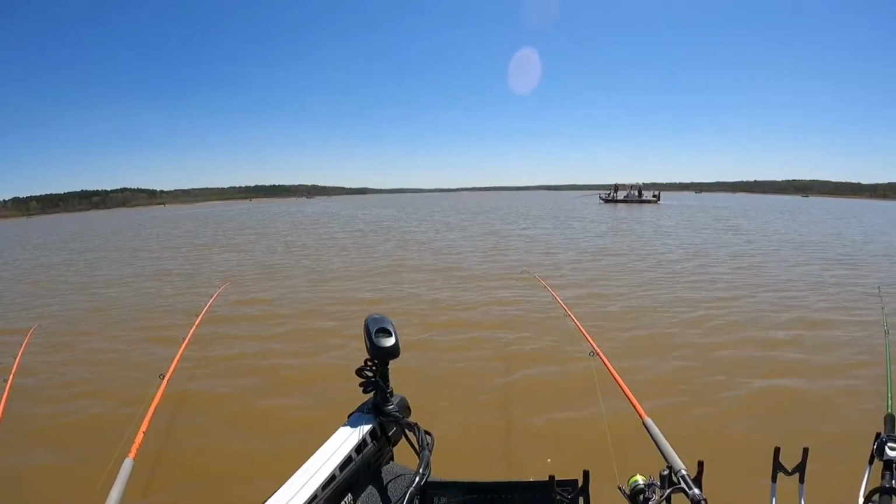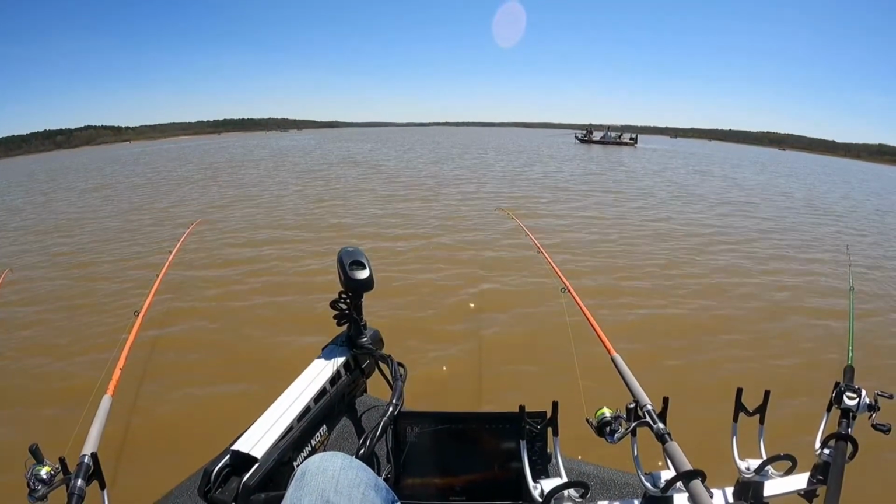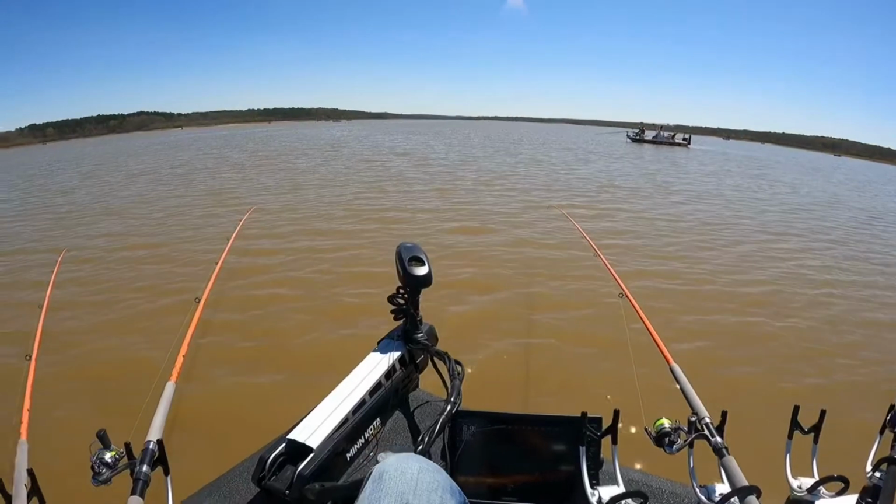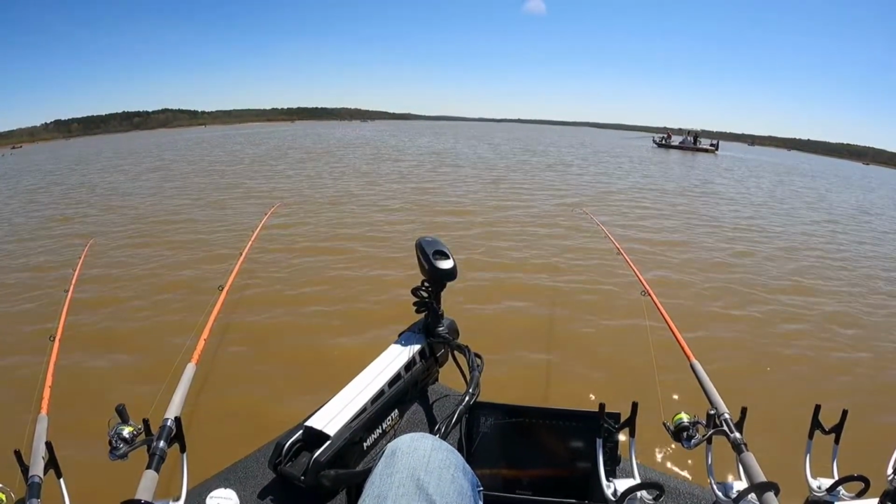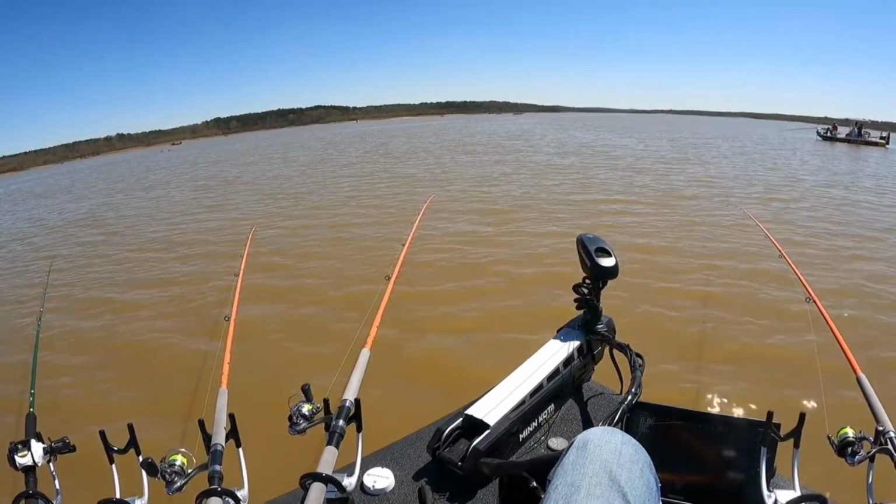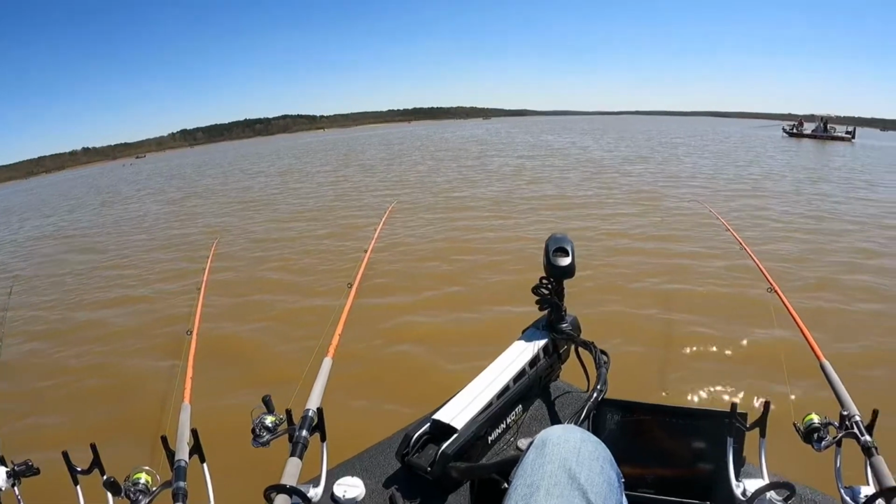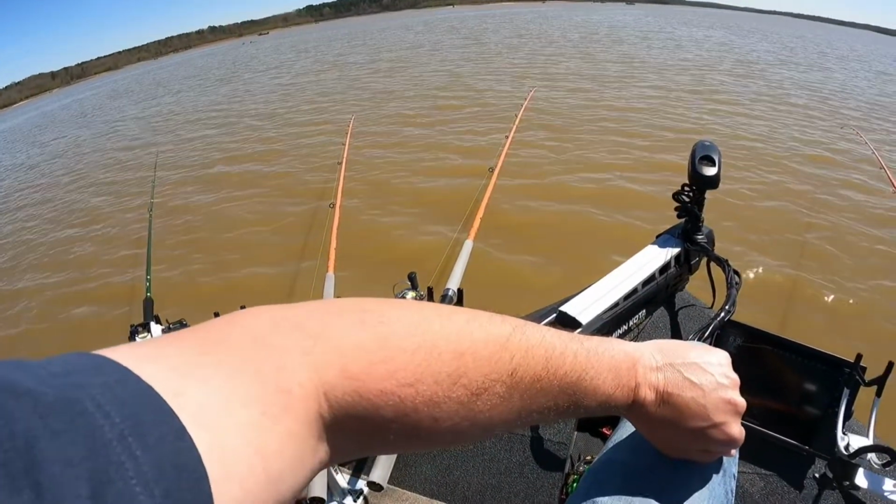11 and a half, right at 12 inches long. Some of them were 12. I don't keep them unless they're 12 and a half or over, because the limit out here is over 12 inches. So we're gonna try to see if we can snag a couple more, and then we're gonna get out of here. We're both sunburnt, good sunburnt.